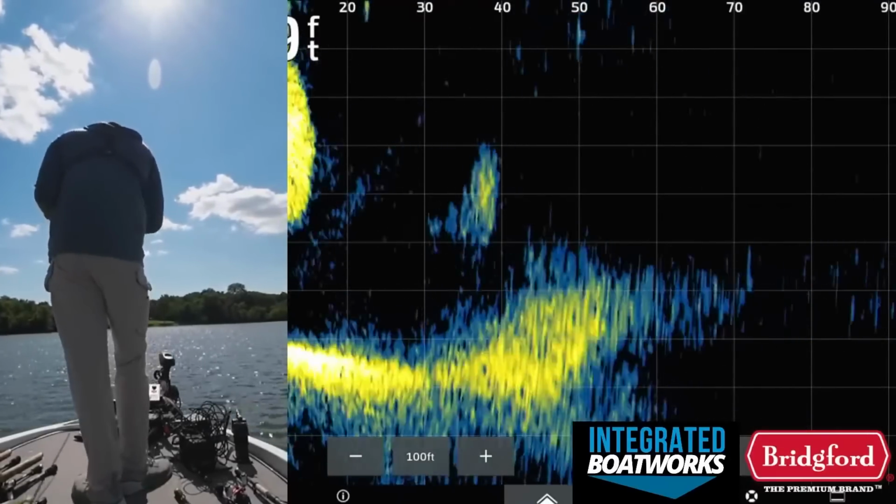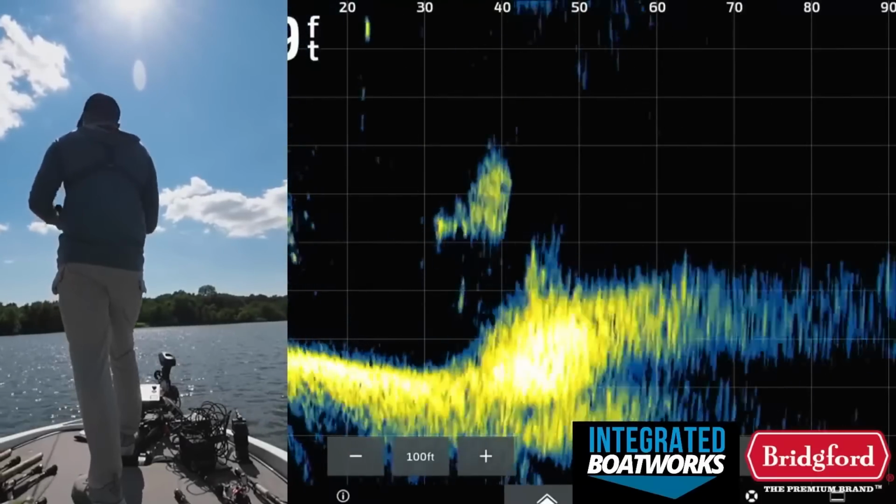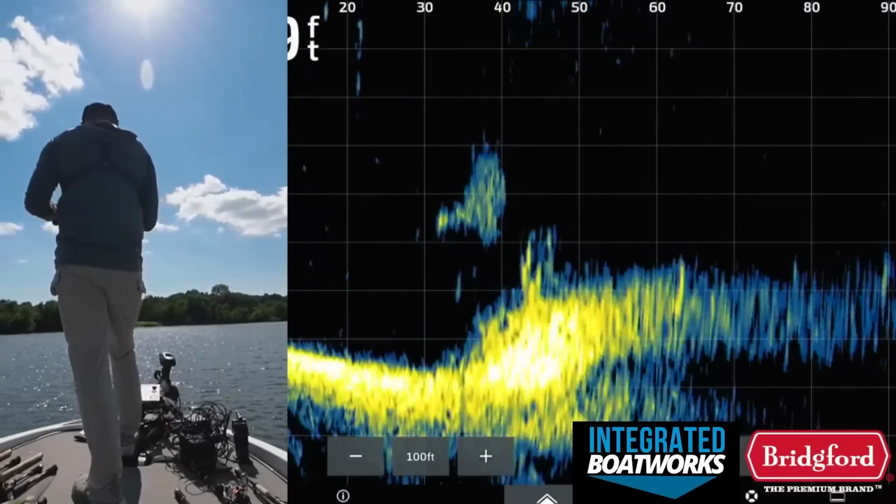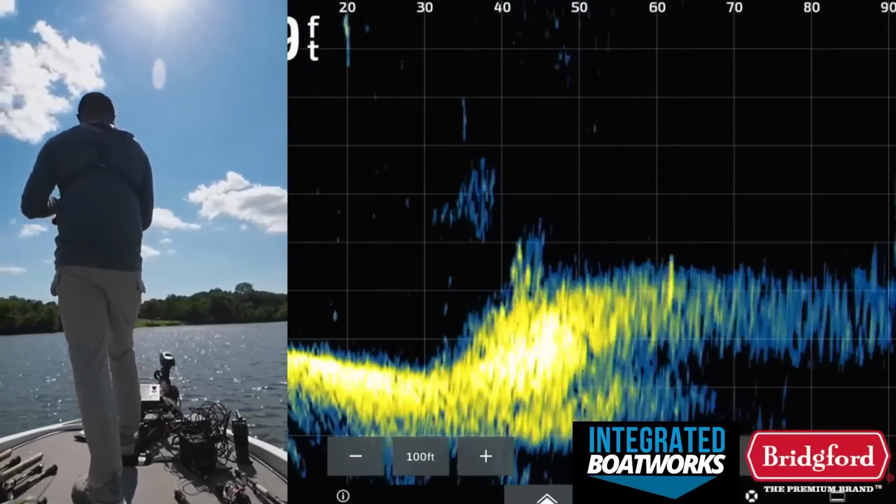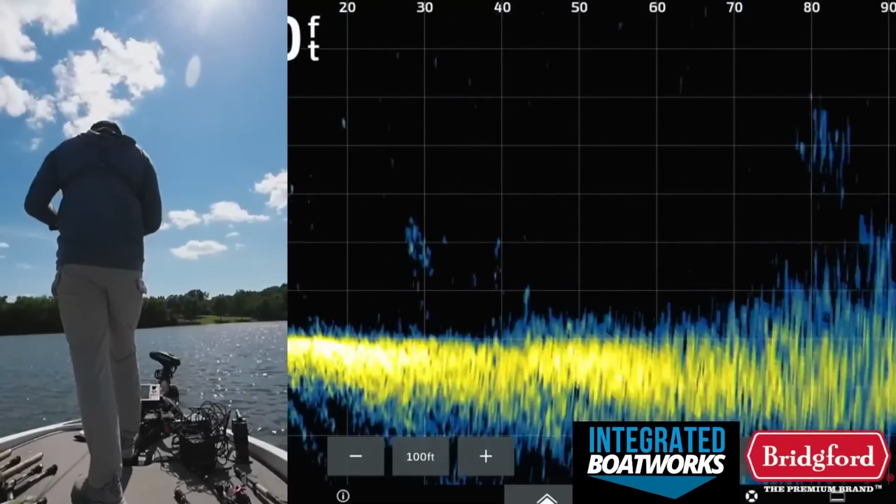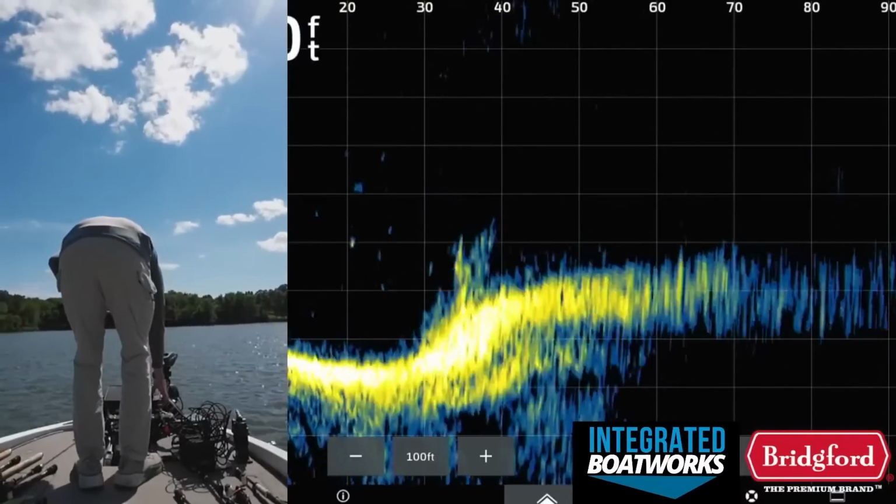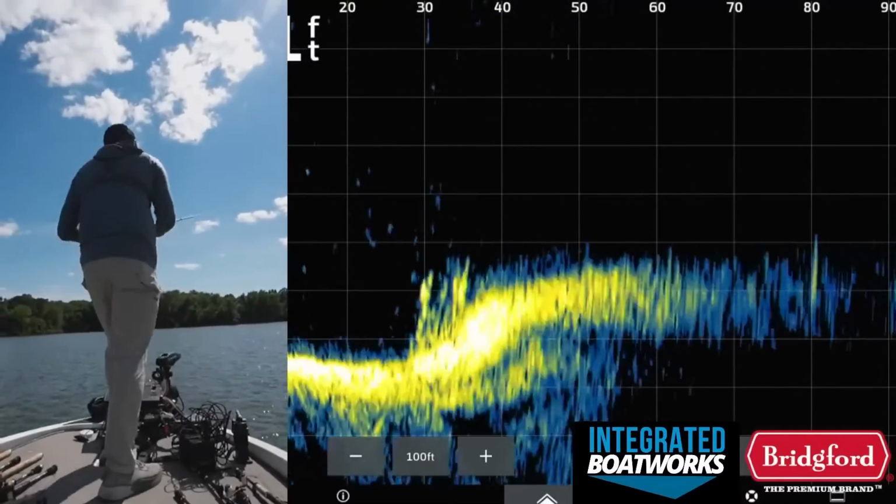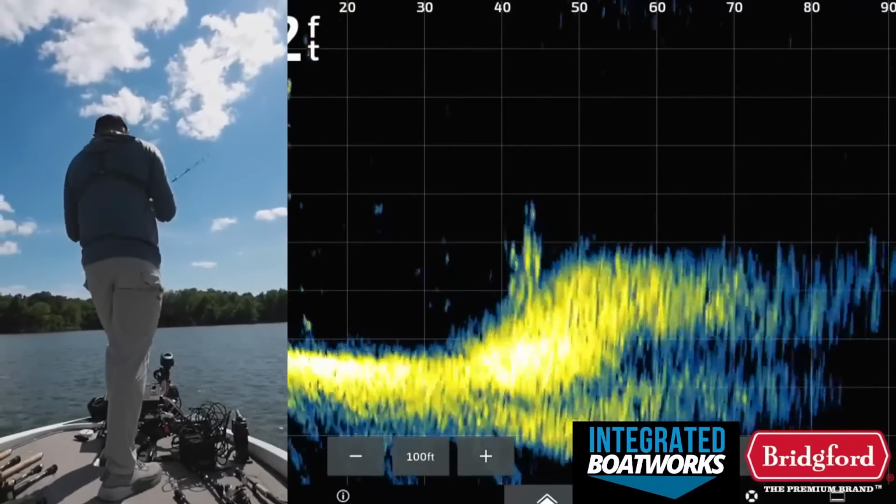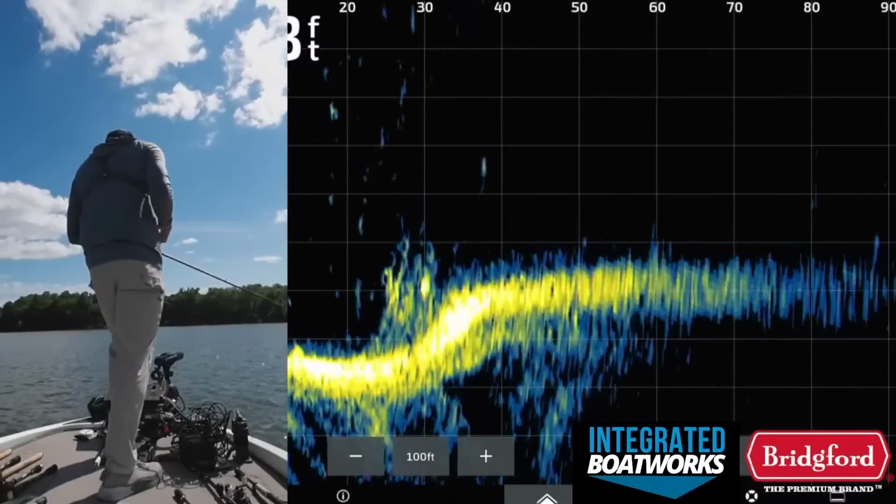I saw one swim down towards it. Well, still got a few more. The odds are getting less in our favor, though.